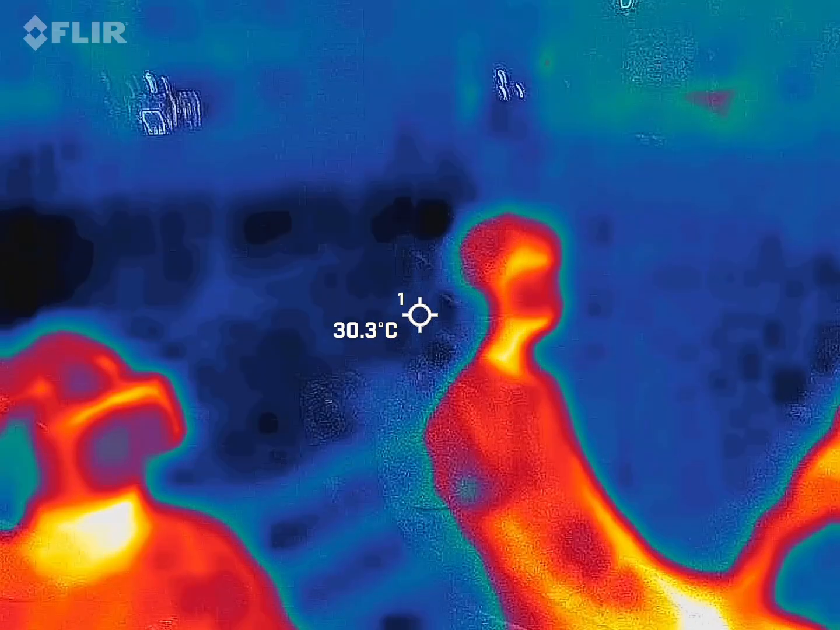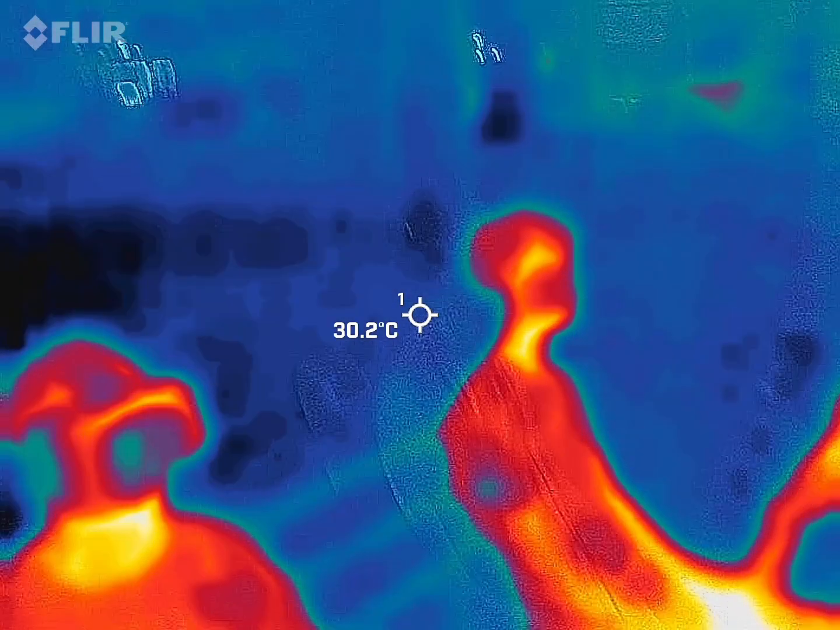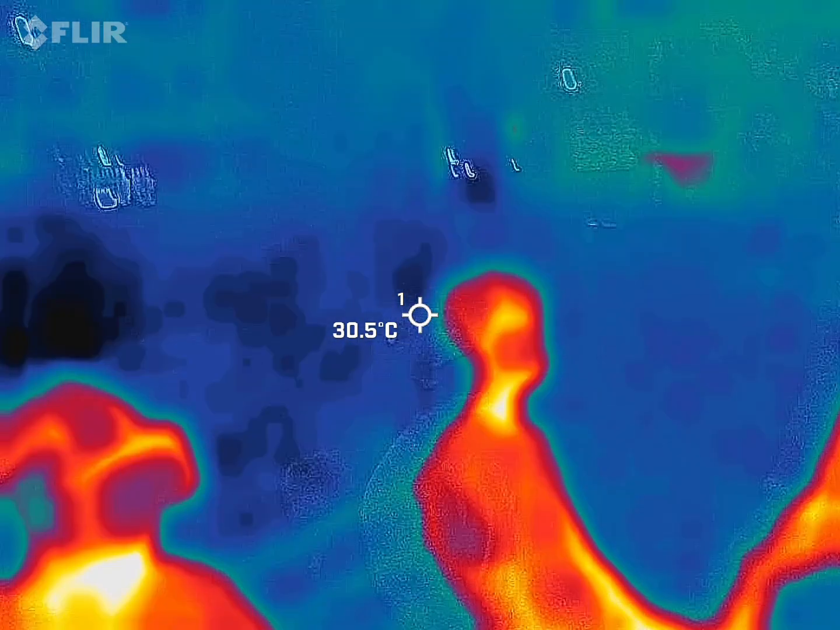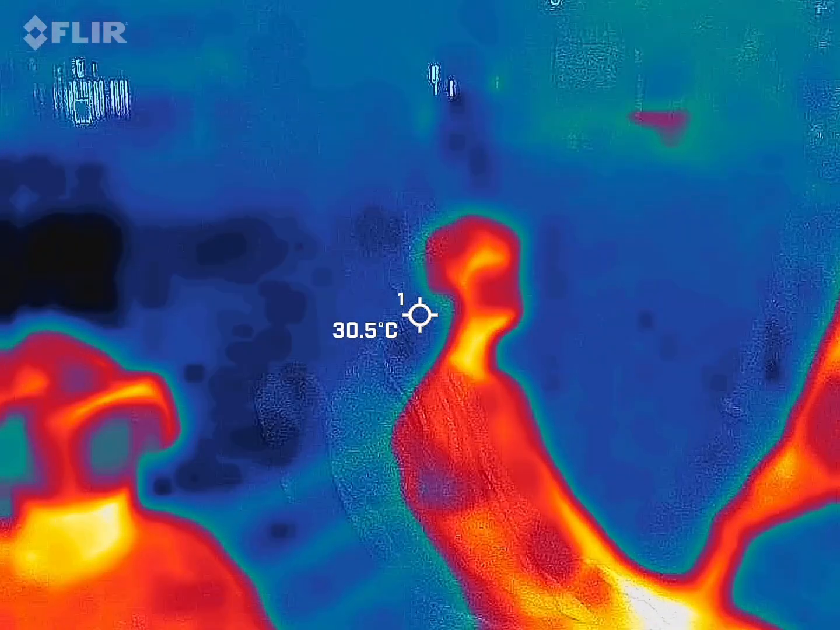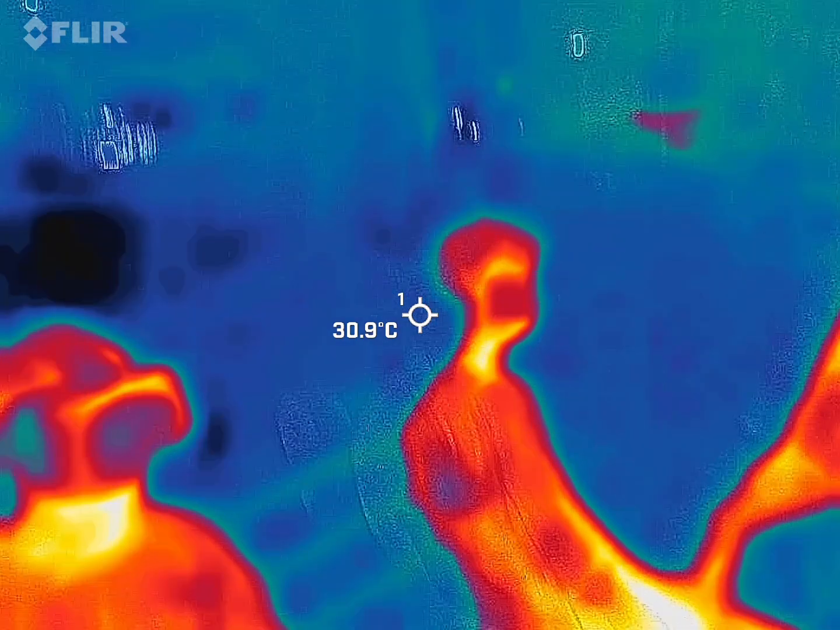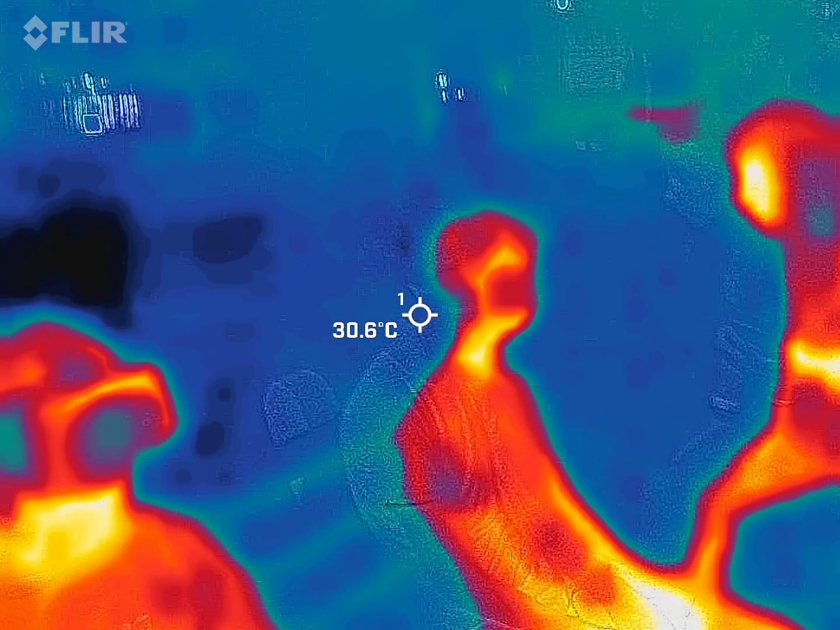A local charity. Almost done. Huh? Road access. Road access?